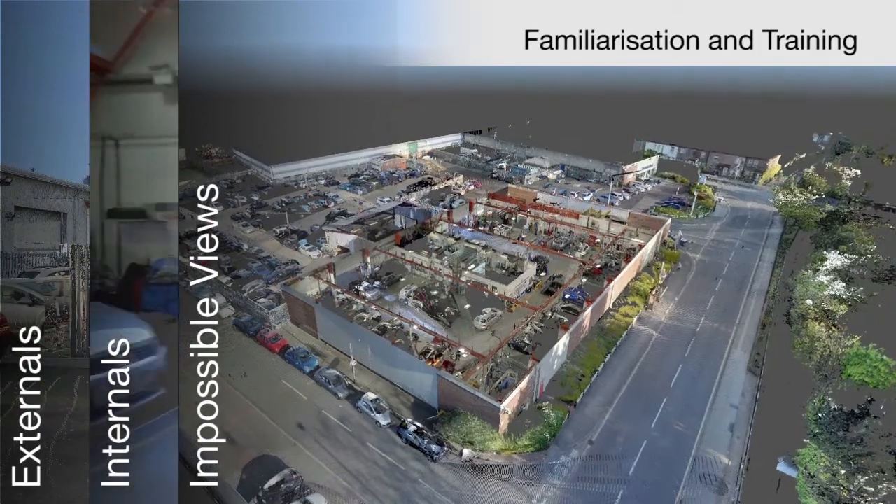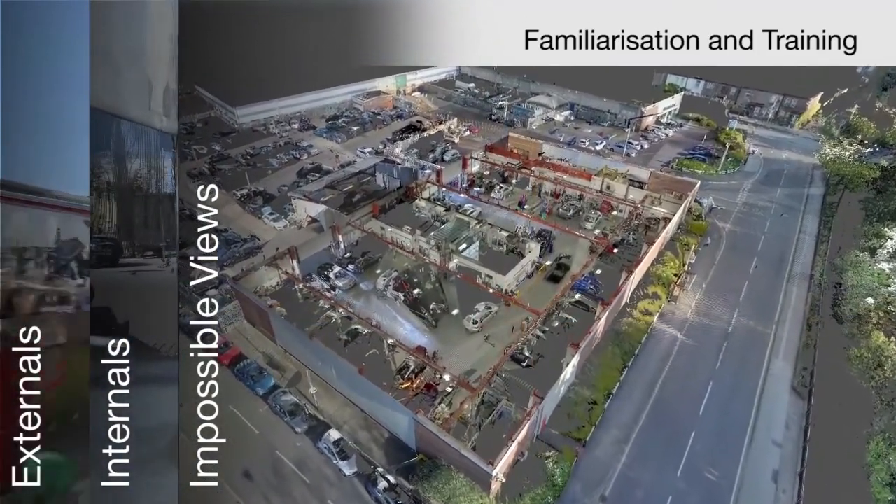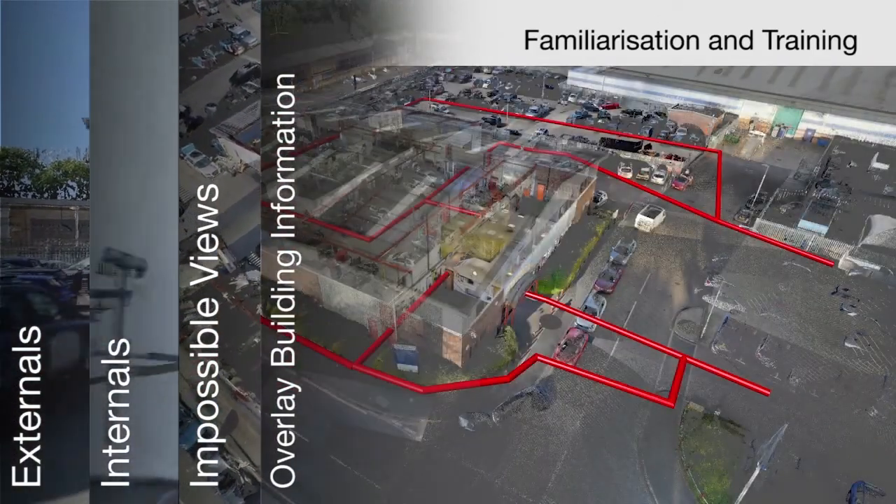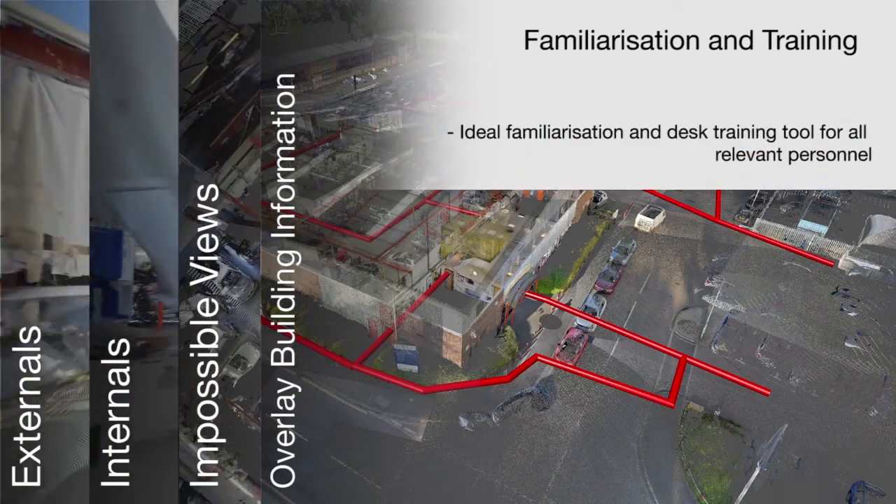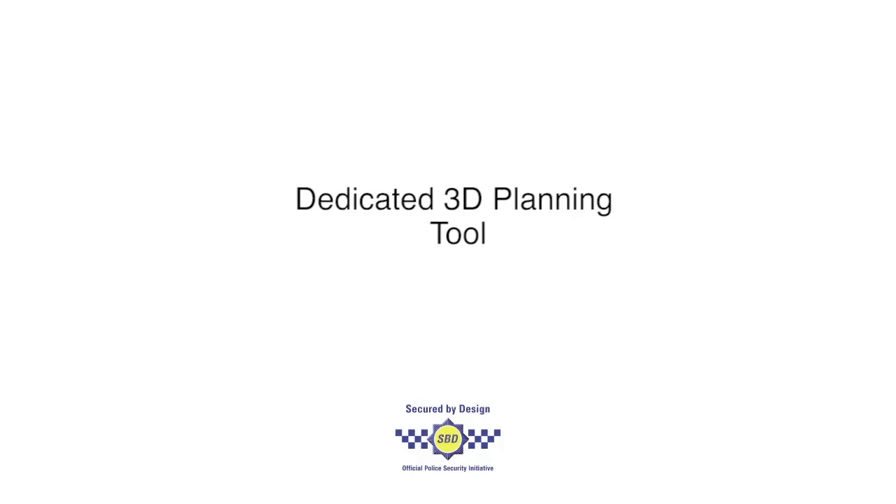The flexibility of the data allows impossible views to be explored to further enhance understanding. It also allows the integration of other information, such as evacuation routes or security measures, that can be seen clearly and in context with the overall environment. This all provides the ideal desk training tool to share with your personnel. Using our solutions as a dedicated 3D planning tool.